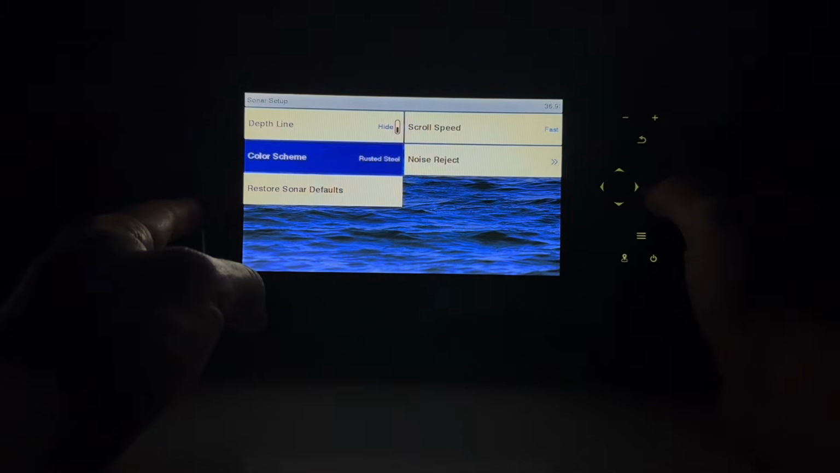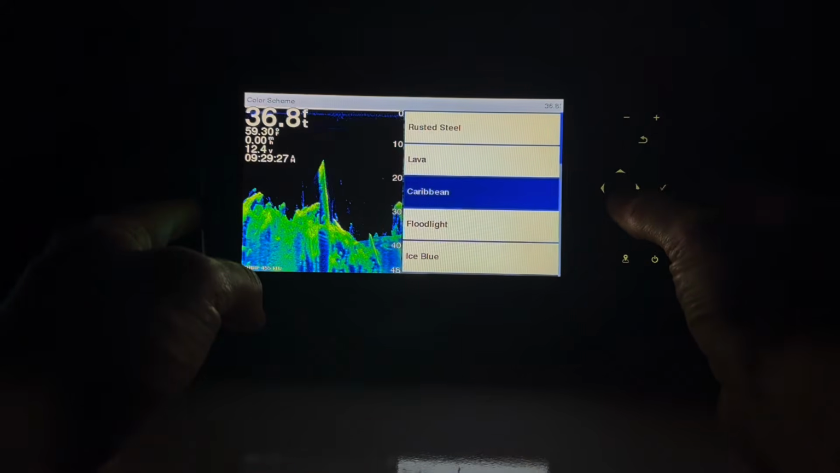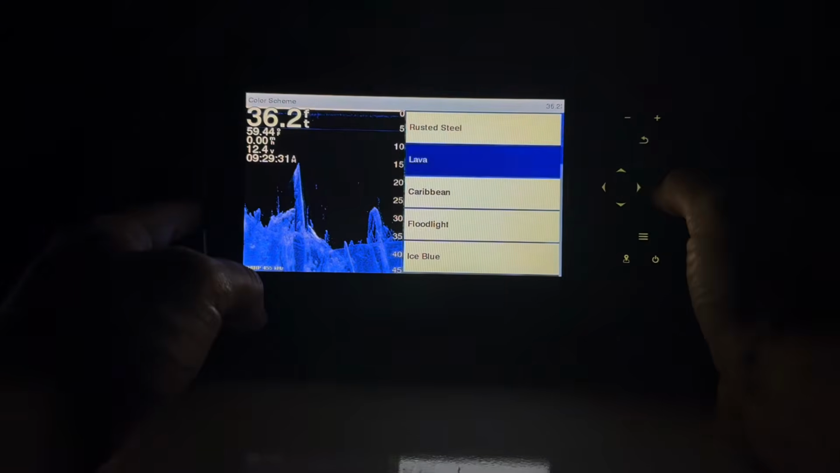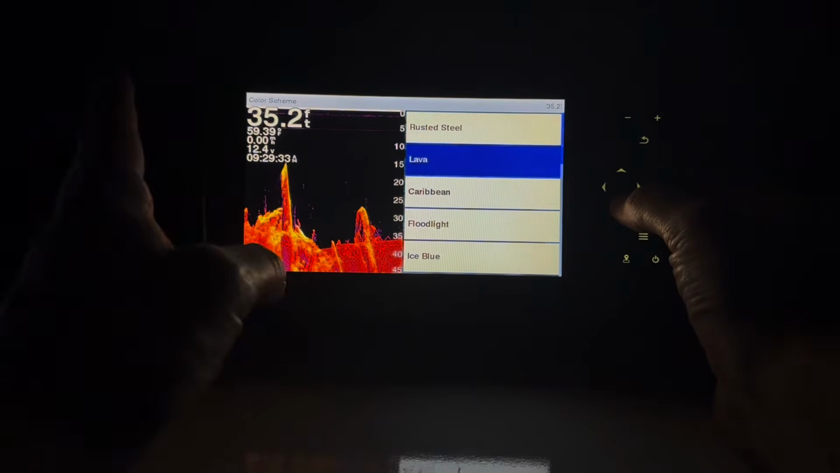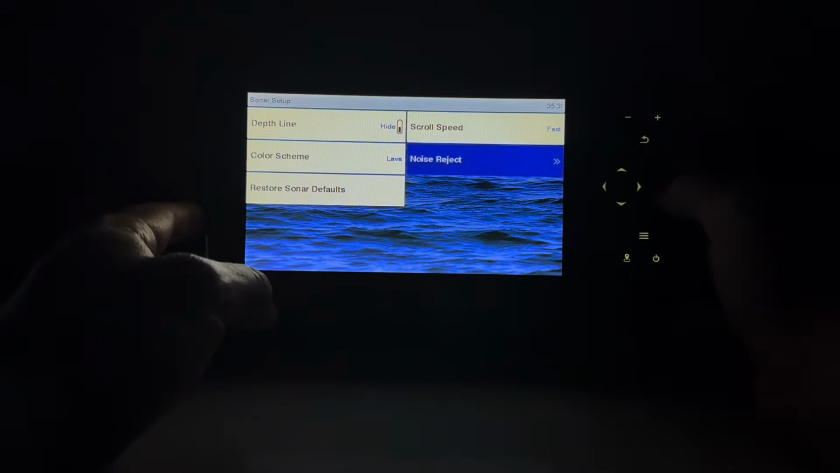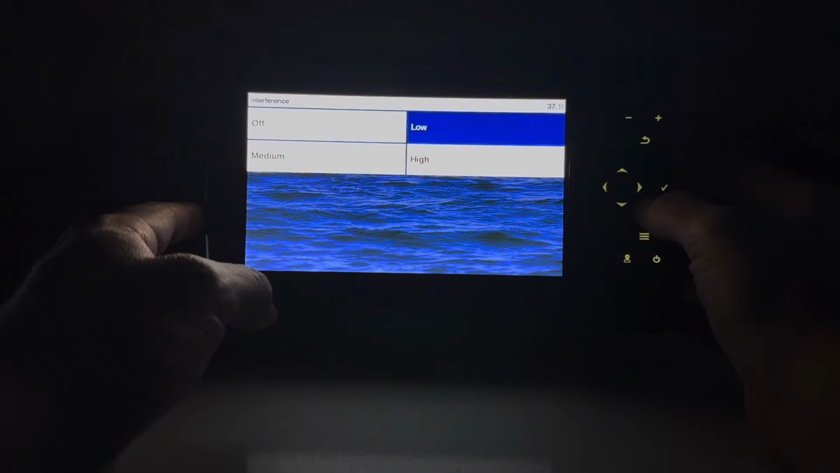Let's go back here. You can still change the color scheme here if you want. If you want a different color scheme, you can do that as well. There's all kinds of different colors for this one that you can choose from in this range. So it's really customizable to what you want. The other really cool thing is you can change this, which is your interference from your sonar: low, medium, high, off, whatever you want to do.